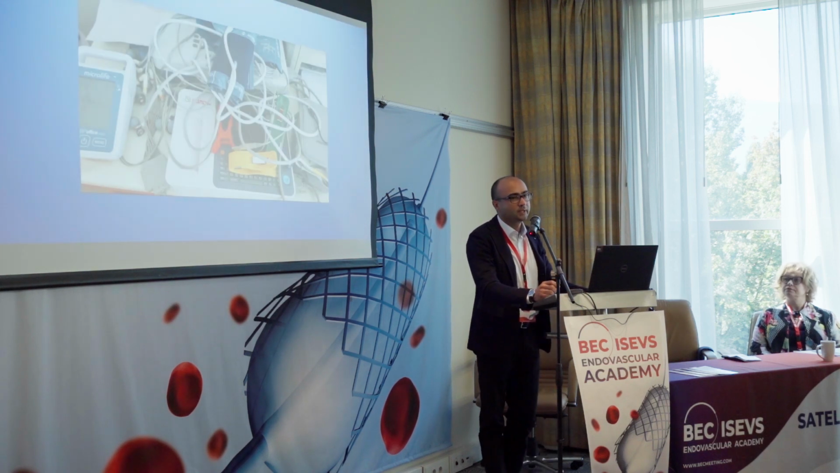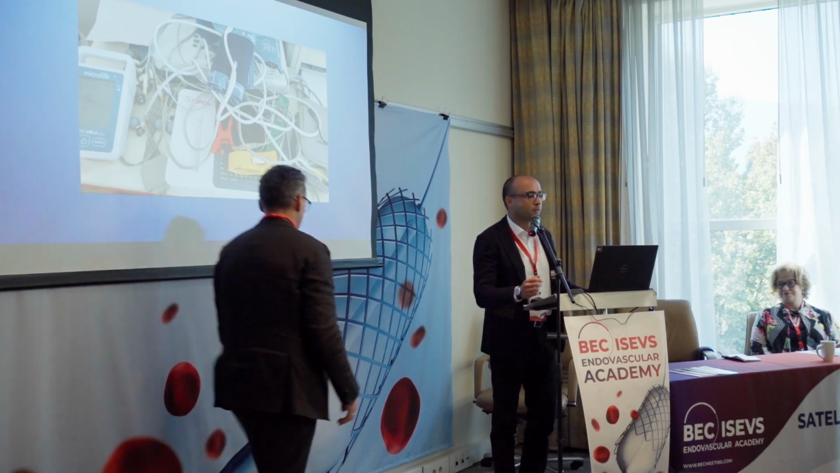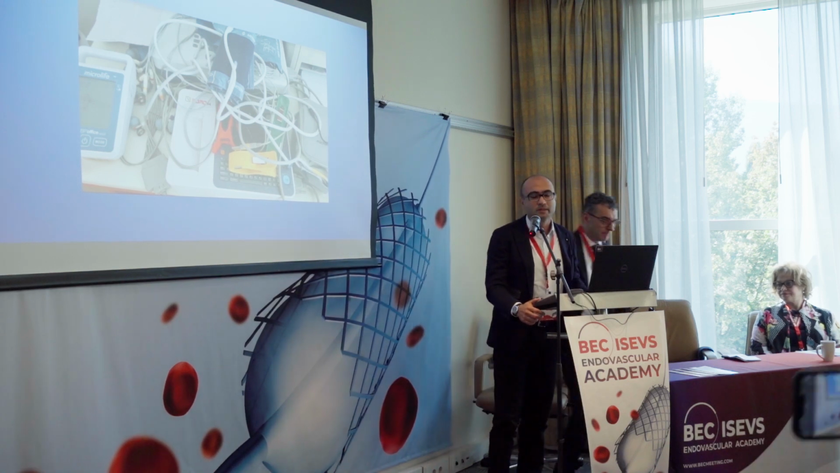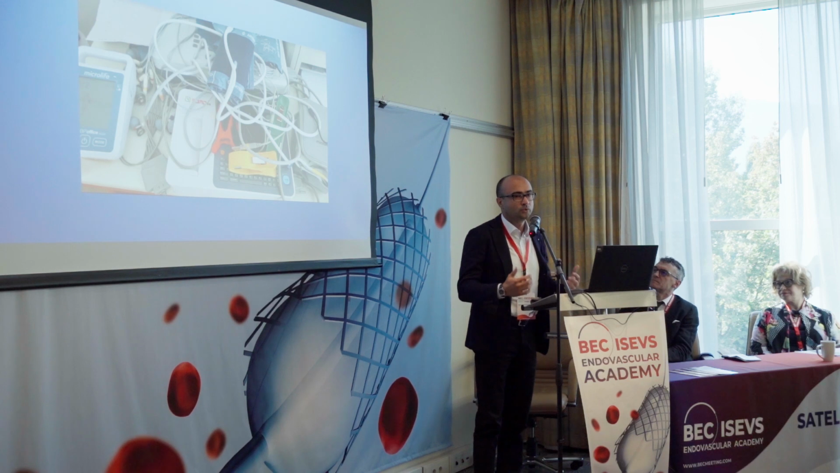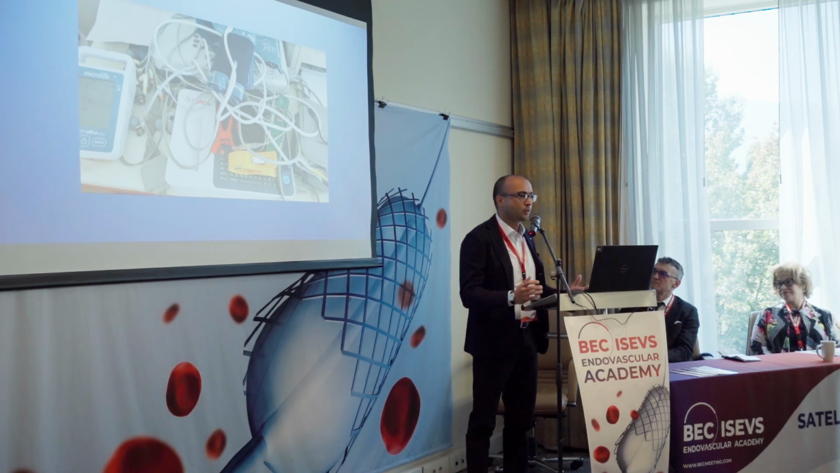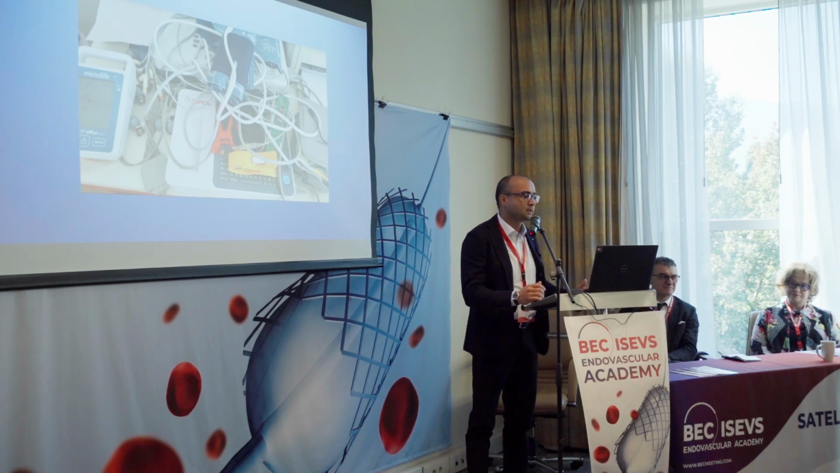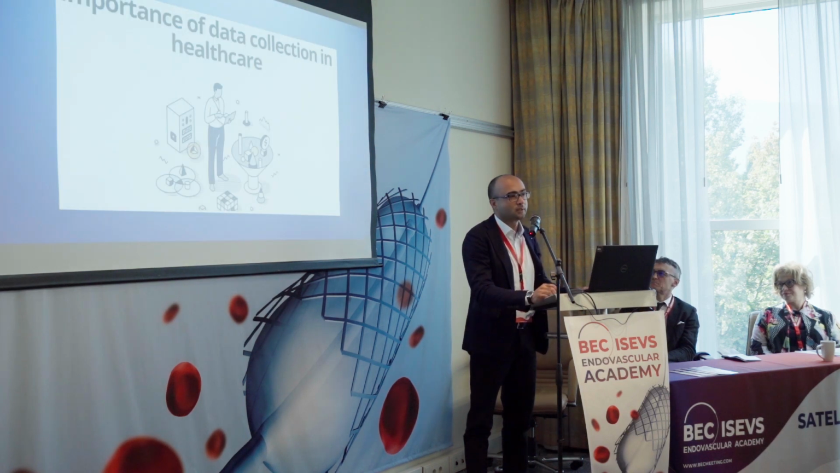Sometimes our medical office looks like this. It's quite a mess, not only of machines, but quite a mess of different information that we have to put together to be sure that we assess the patient in a proper way and follow up the patient in a very proper way. What is the decision? What could we do in such a situation?